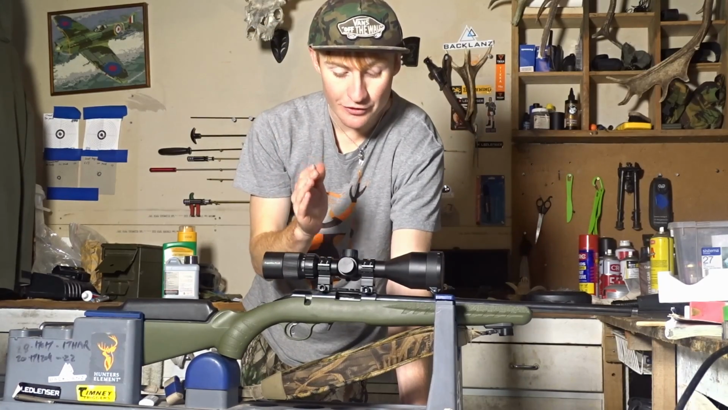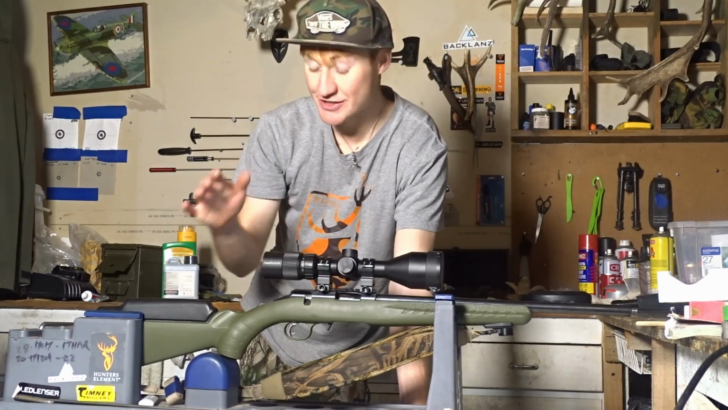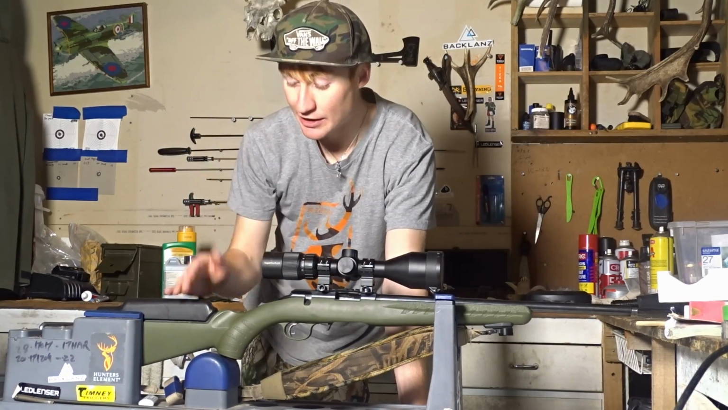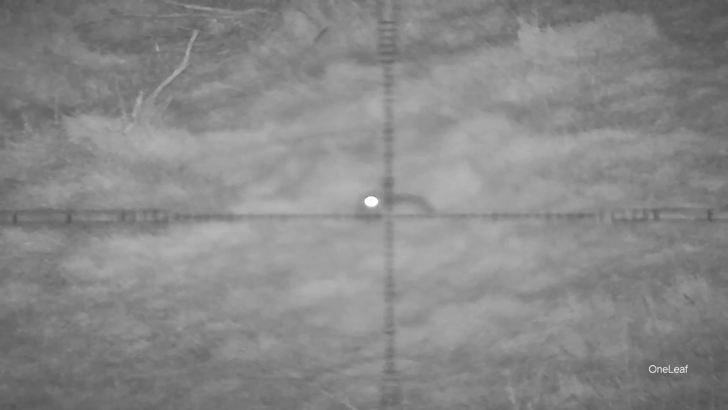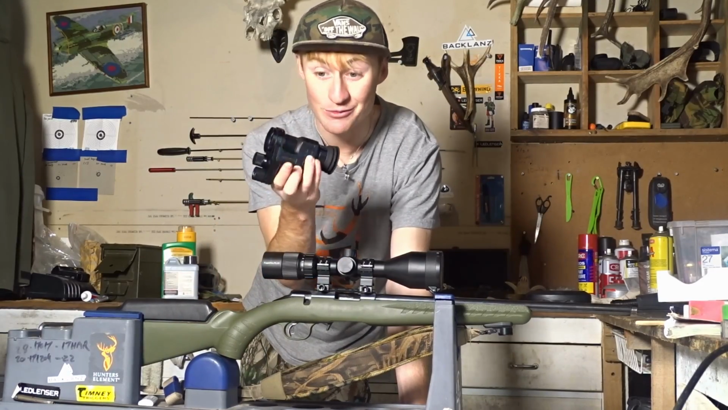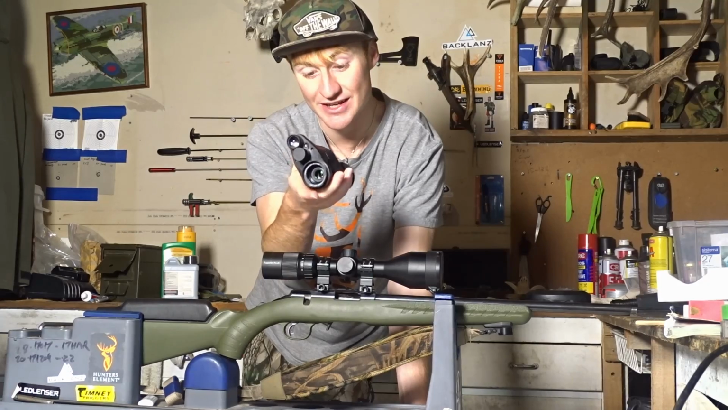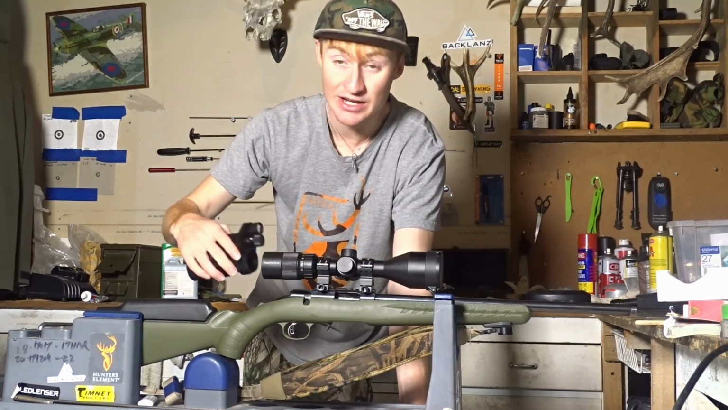The main thing I would use this for, this is on a 17 HMR at the moment, is I'd love to chuck it on a 17 HMR, chuck it on a 22, and have it as your rabbit scope. Especially when you team it up with this thing, the NV100. So this little doohickey, it's real light. It's actually nice, and it just clips onto the scope.